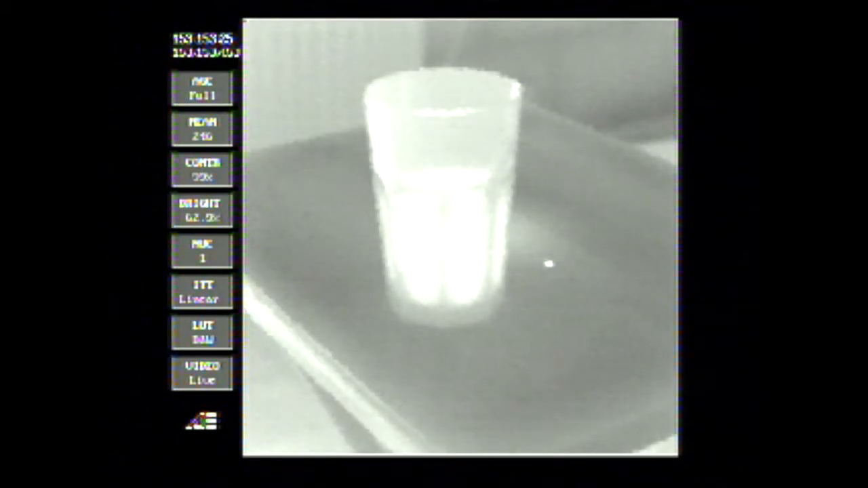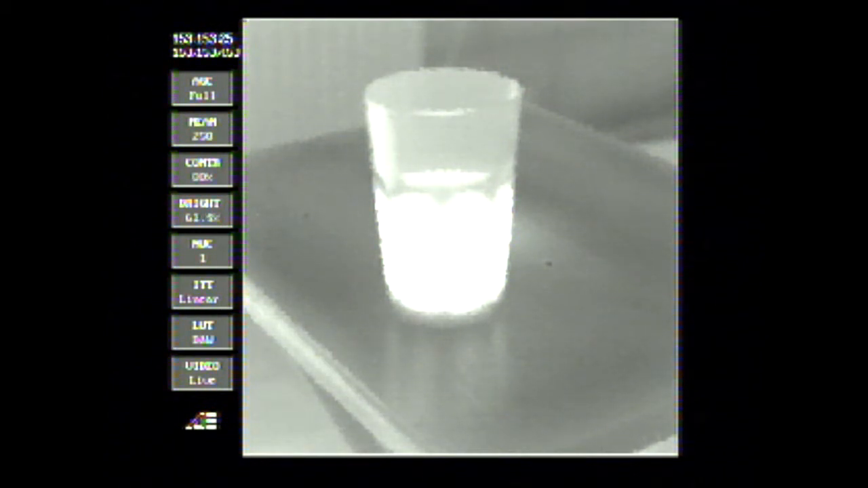Well, we've got our drinking glass. Let's just put some hot water into it from the kettle. Now you can see, there's dropped a bit on the table, but you can see the heat now spreading out through the glass, and more of the glass is hot and you can see the cool areas just gently merging in together as the heat spreads out to the outside.